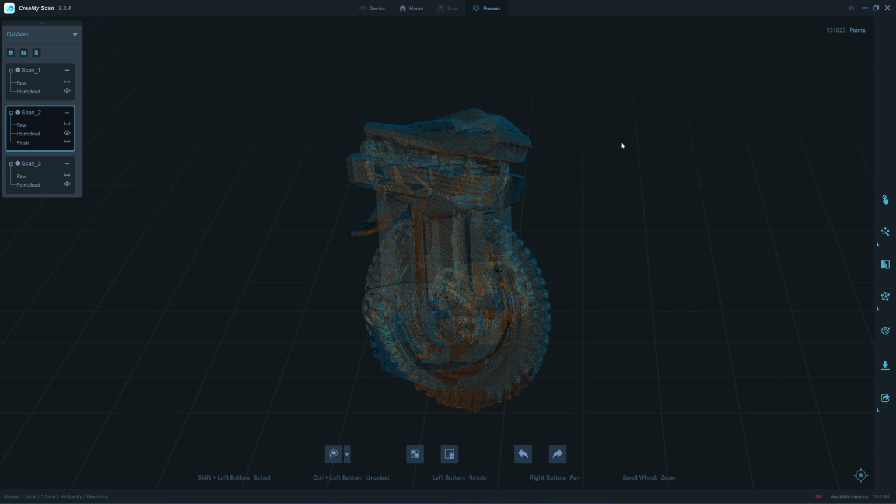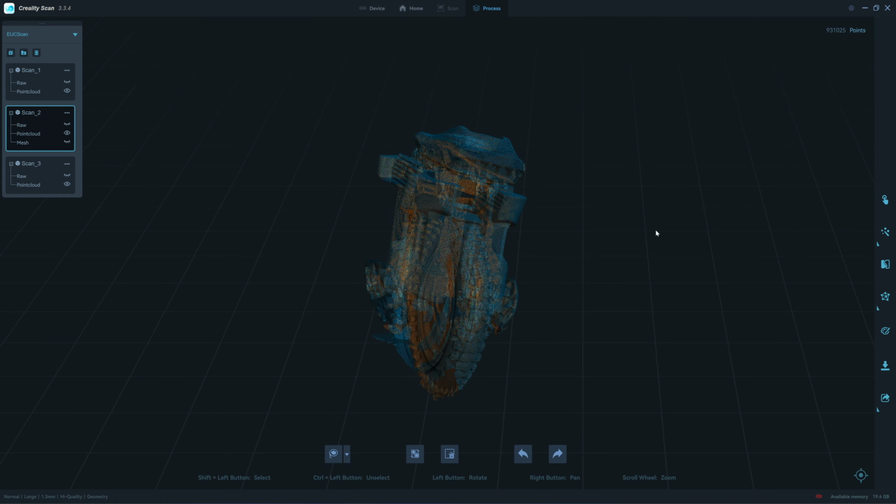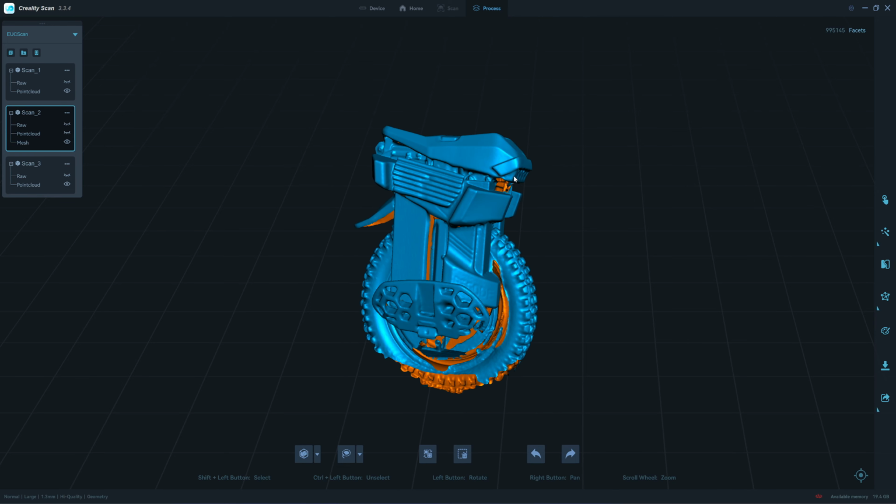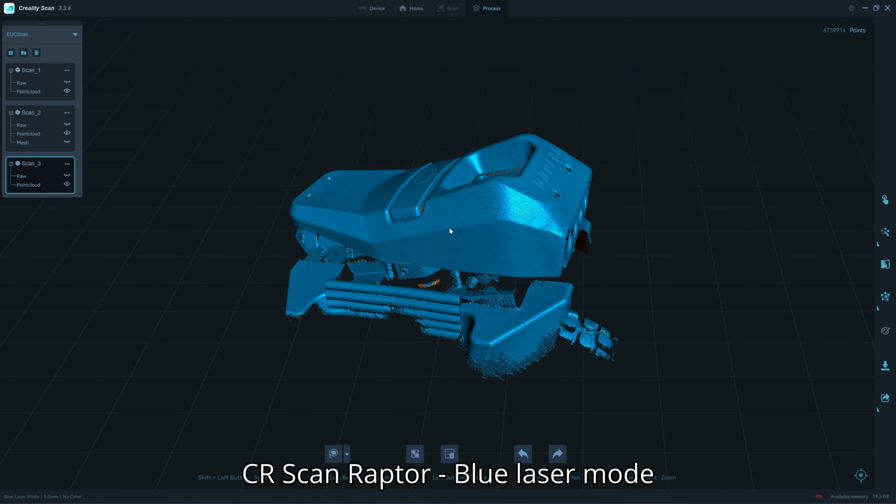Here's the scanning data that I received from the infrared scanner, the Otter. I have around 930,000 points, which is not much detail. This is the scan from the blue laser, which gives a lot more detail, so I use this part for reference in CAD. Before that, I merged these two point clouds together in the CloudCompare software. After merging, you can see that the upper part is much denser, and I can clearly see the screw height and detail of the surface.